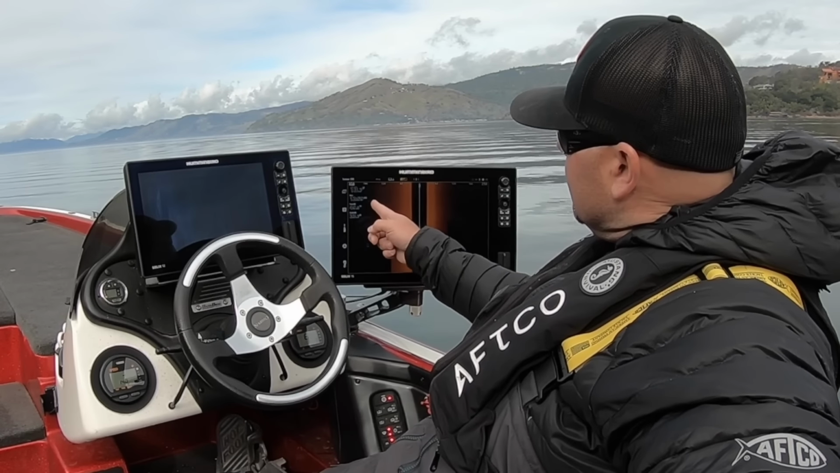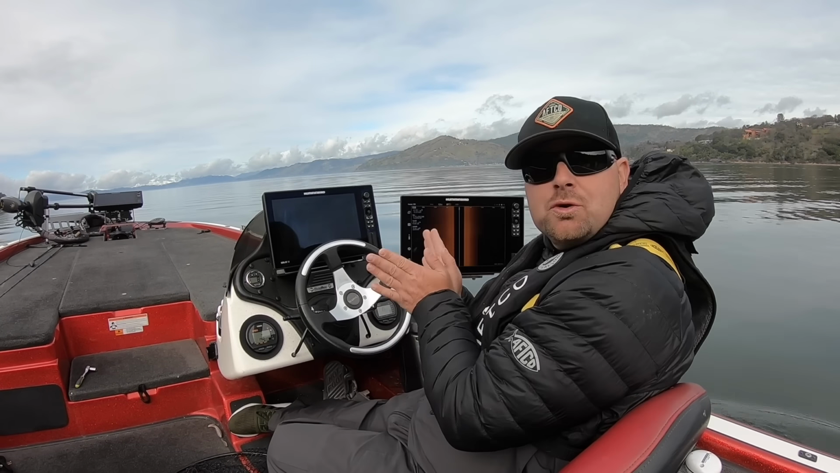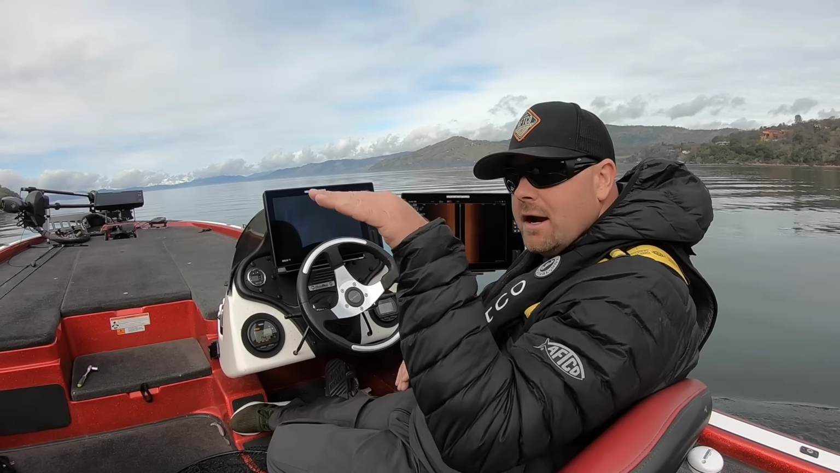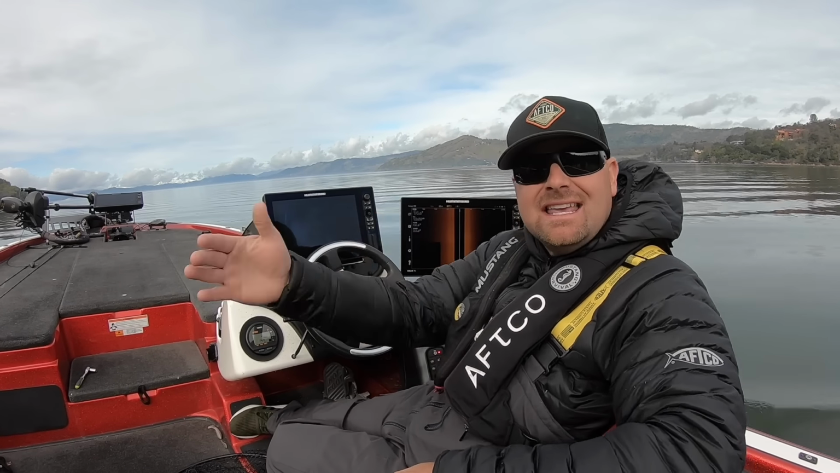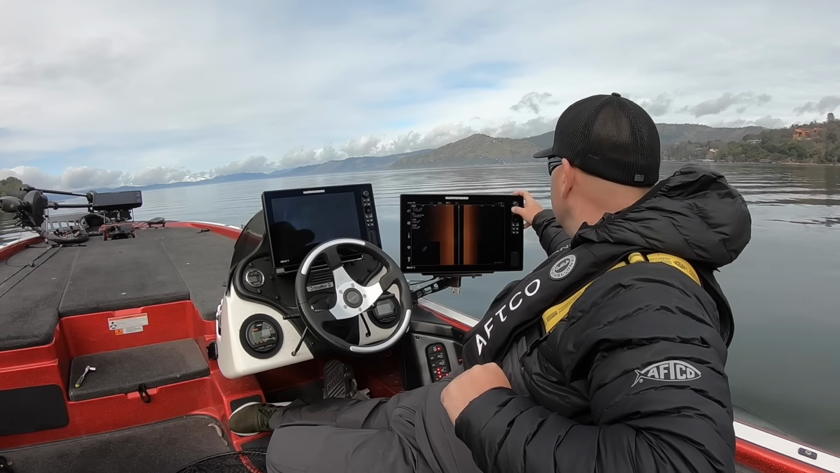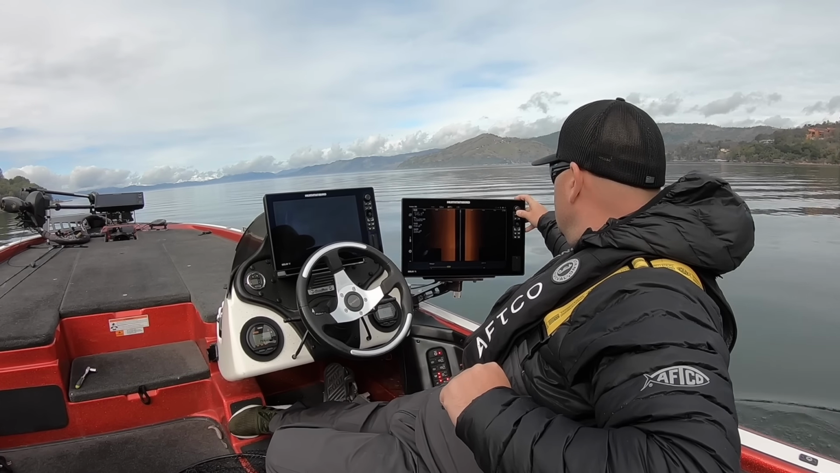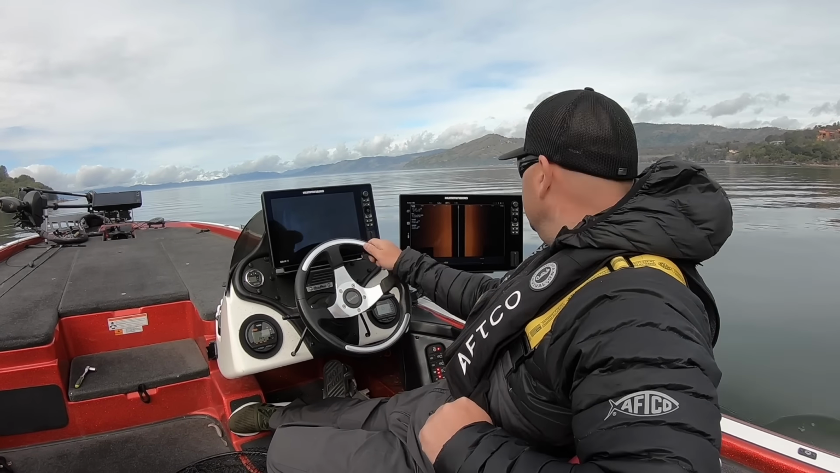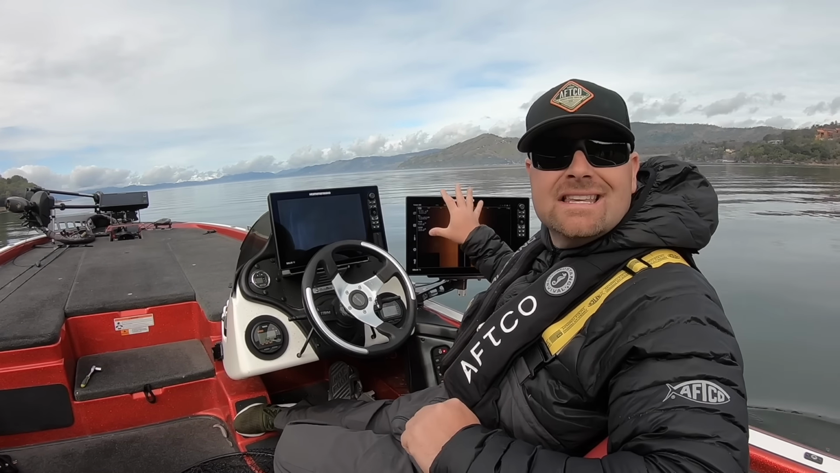You can see out here, I got kind of a dark line. Picture your transducer as a spotlight, as a flashlight. That is where your depth is getting deeper and it's not hitting the bottom. It's not getting a reflection. So I'm actually gonna turn this down a little bit. We'll do 190 feet. So now I'm utilizing the full screen.